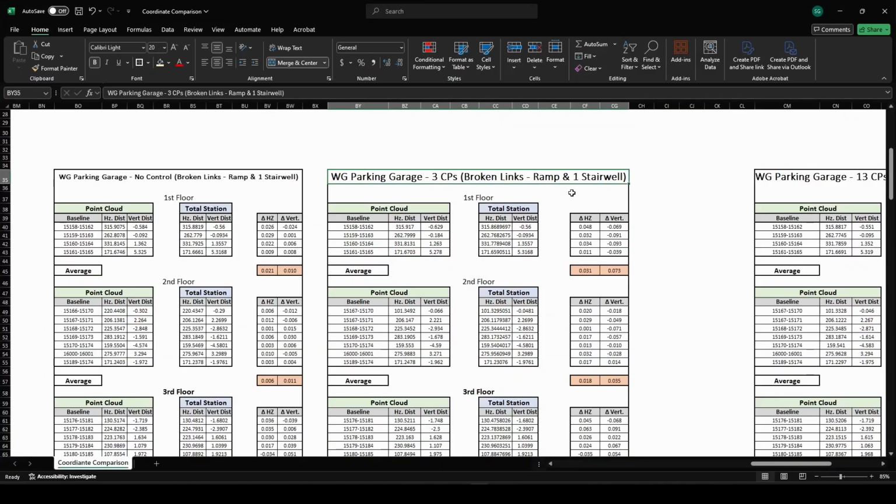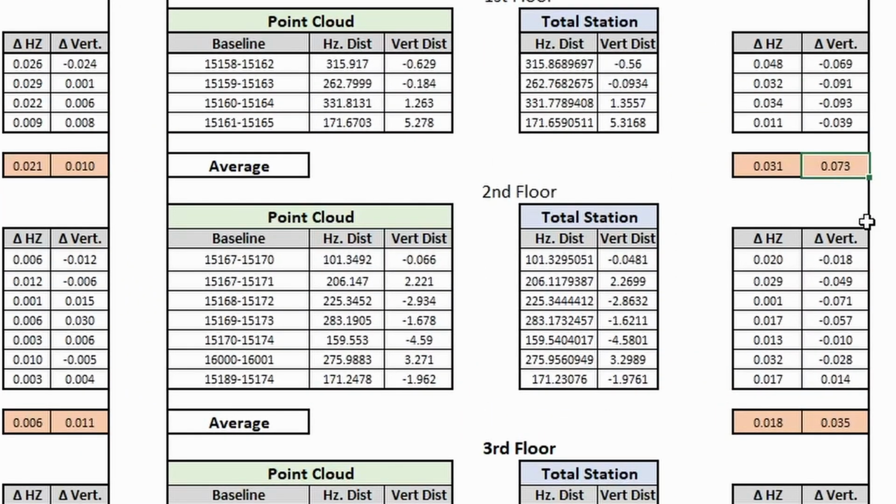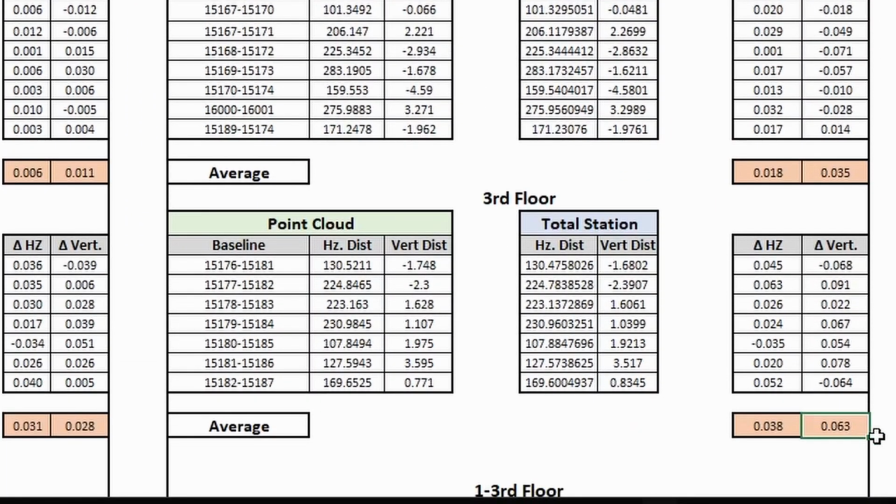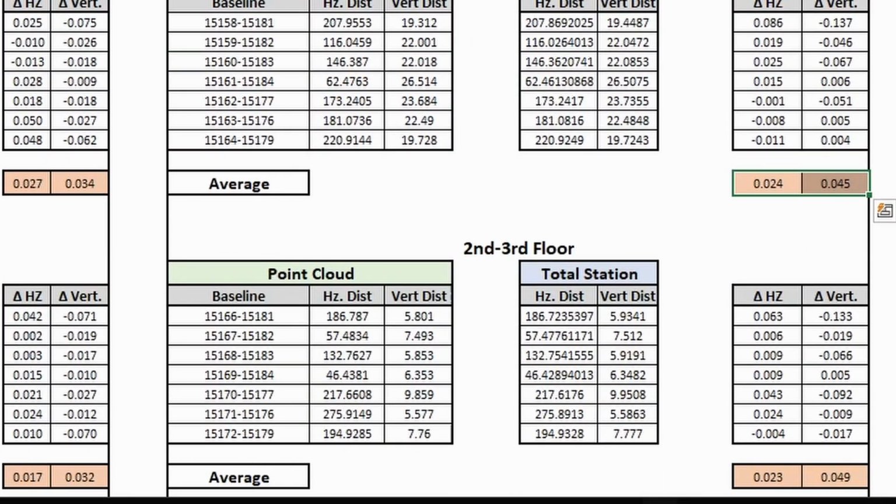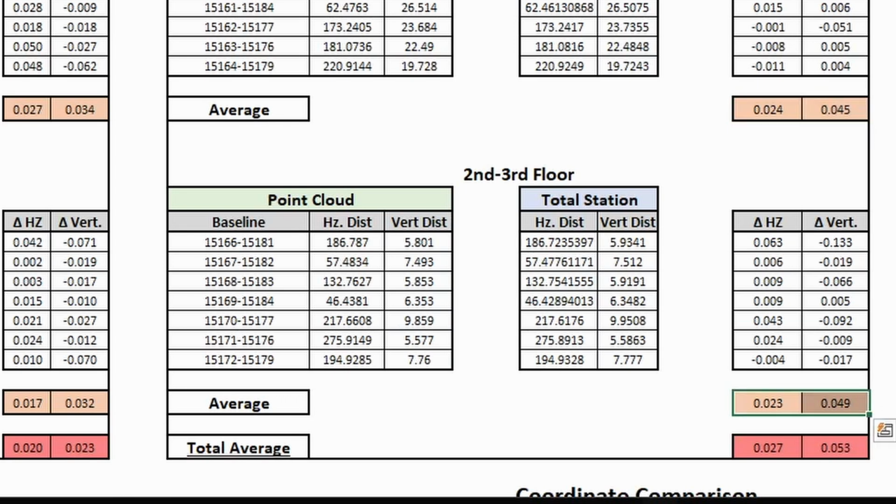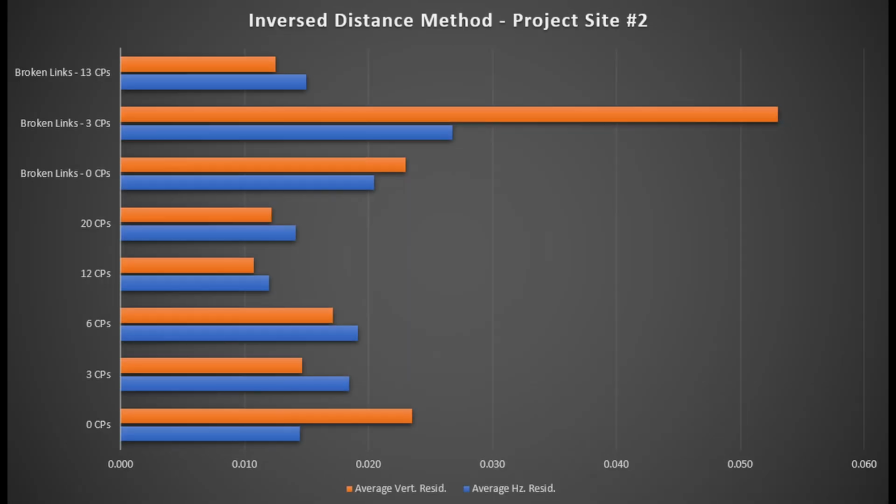By applying these 3 control points, it brought in a relatively large amount of distortion to the point cloud and provided the worst results of any dataset seen yet. The inverse distance method gave a horizontal residual of 27 thousandths of a foot or 8 millimeters and an average vertical residual of 53 thousandths of a foot or 16 millimeters.